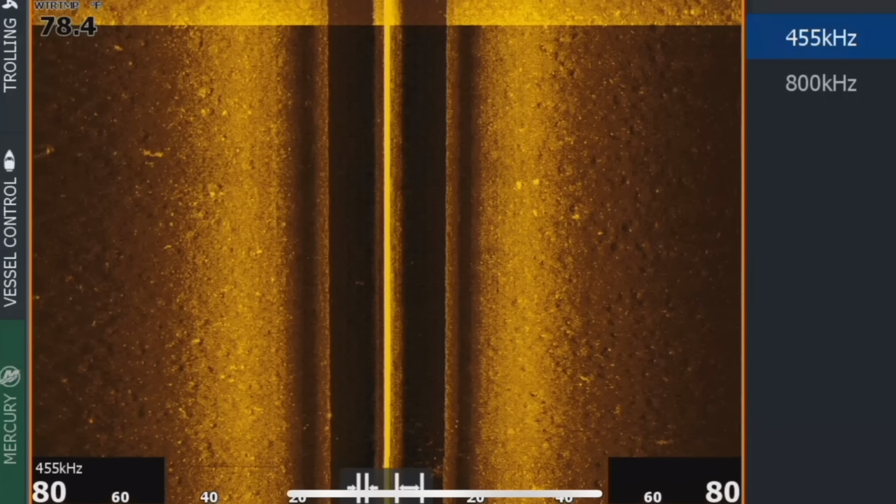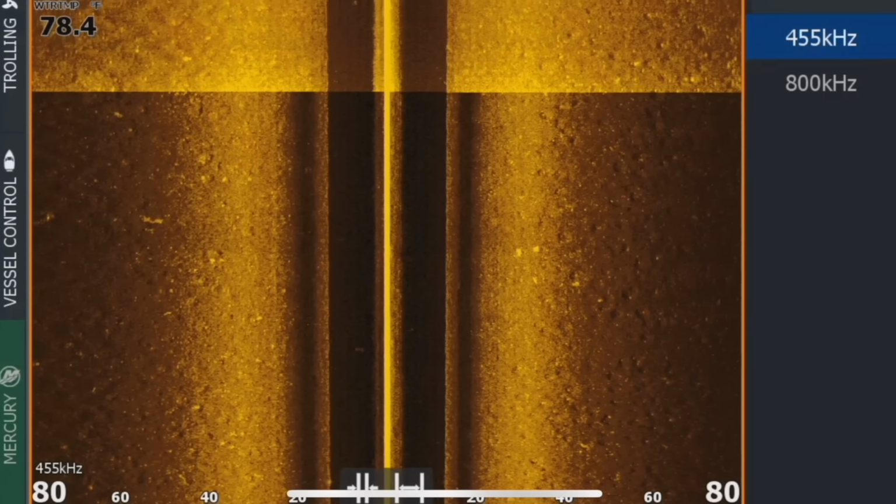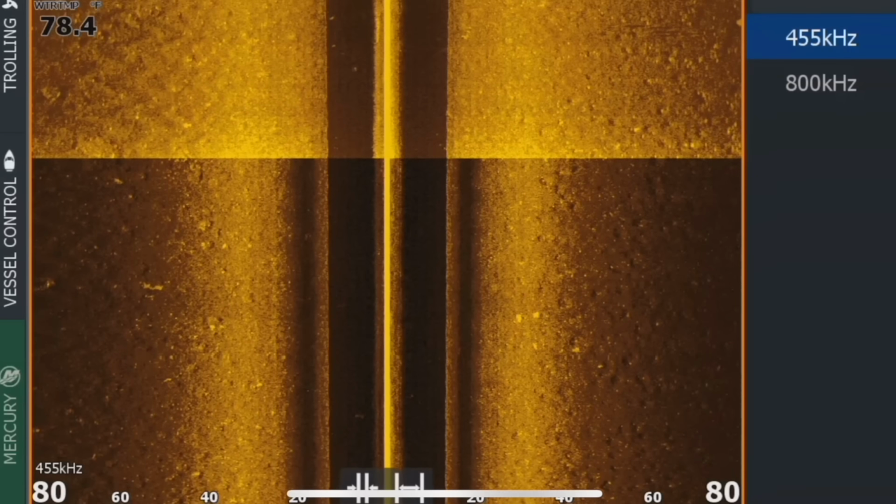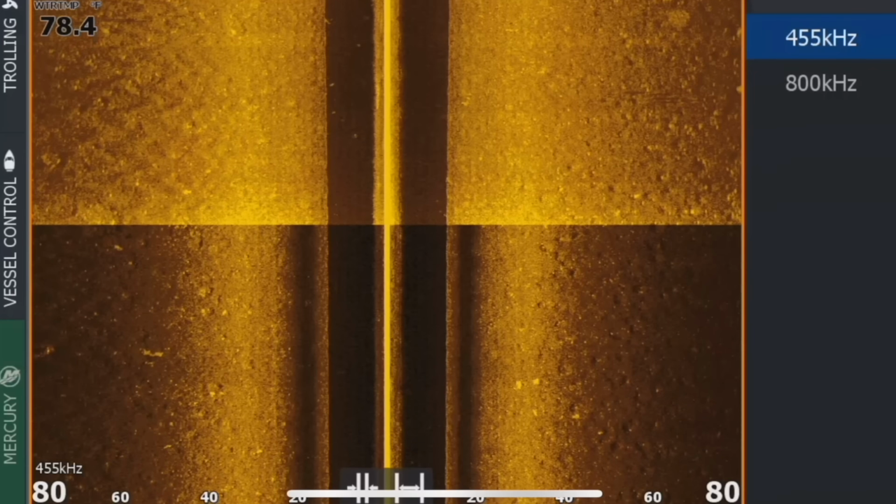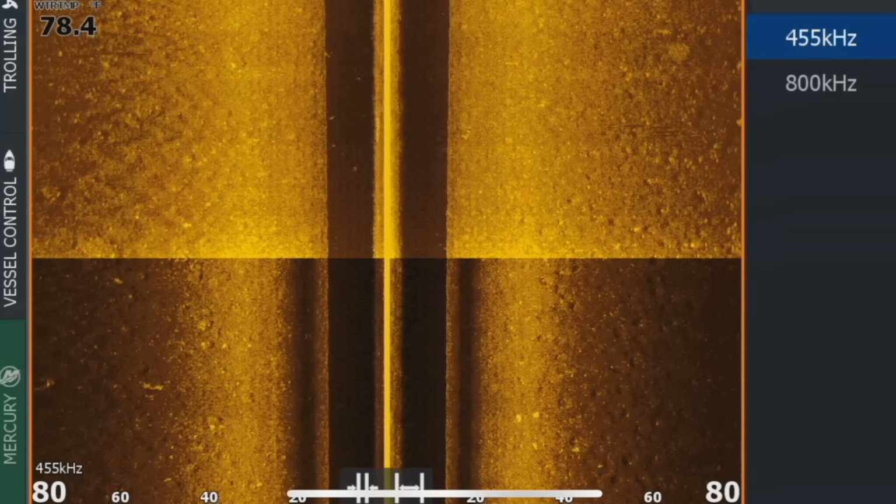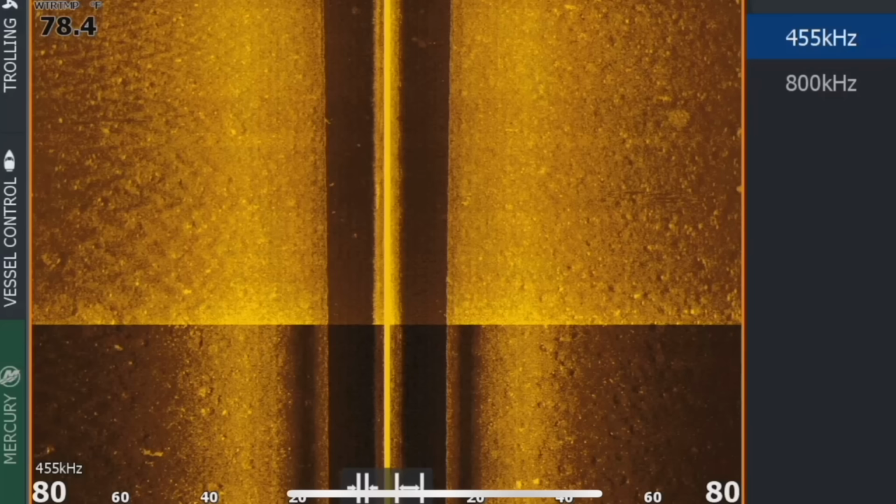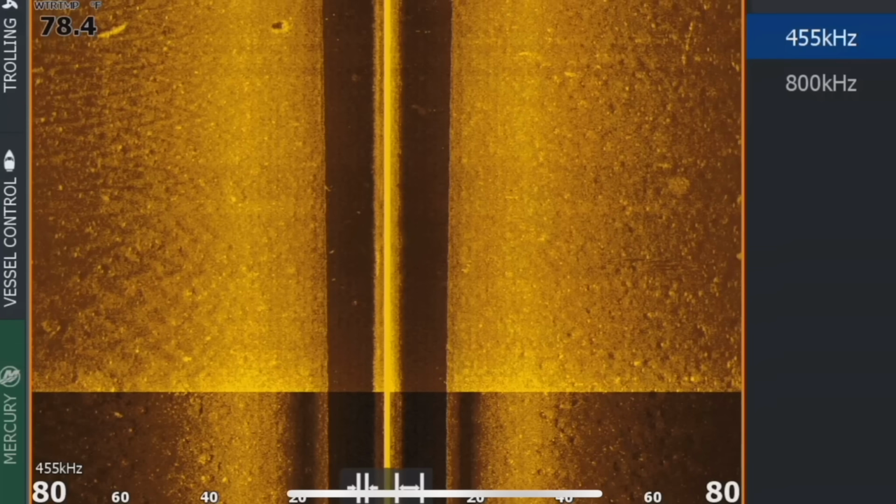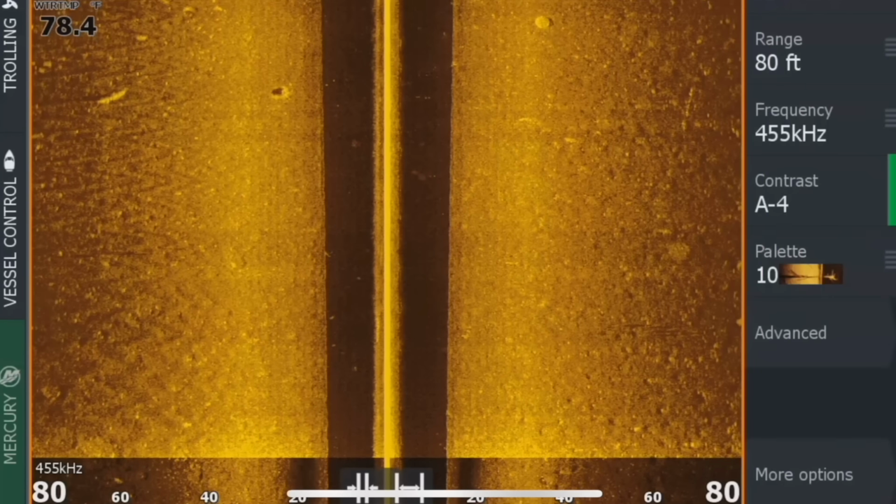And it's much more detailed down there, and I get more range, but when you actually graph over something, it's not going to look super detailed like you would get in 800. If you're in 800, you'll be able to see very specific things. On a brush pile, you'll be able to see the actual branches a little bit better, stuff like that. In 455, you're going to get more range but less detail. So pick between those two, and then you can obviously dial back your contrast as such.